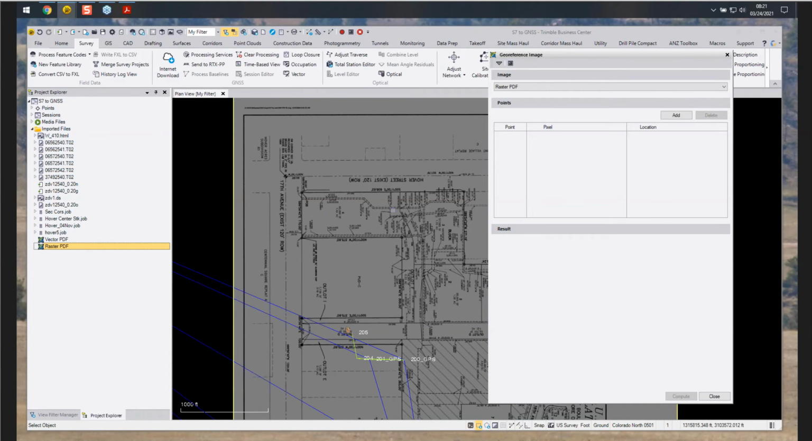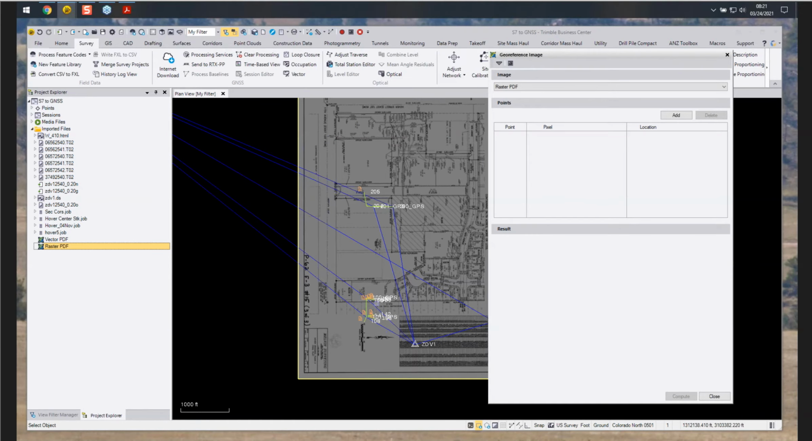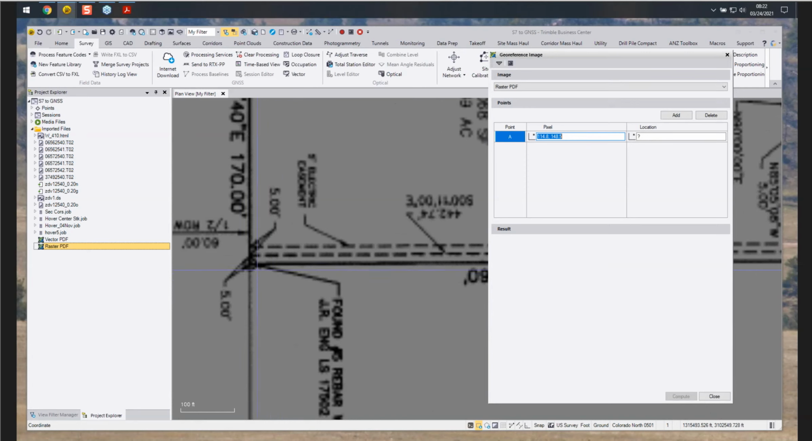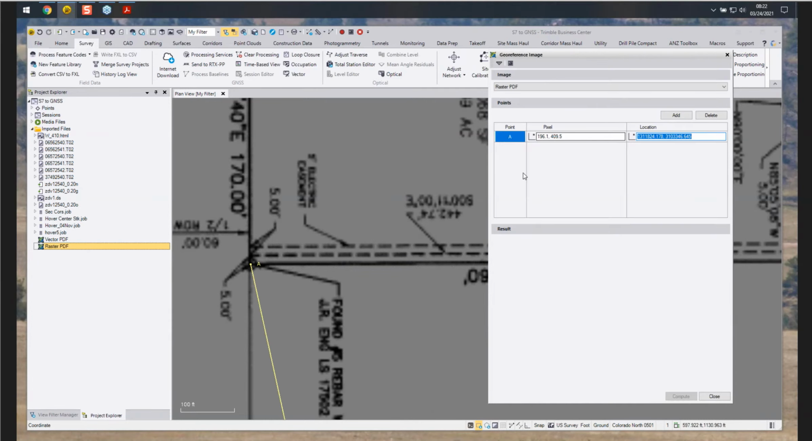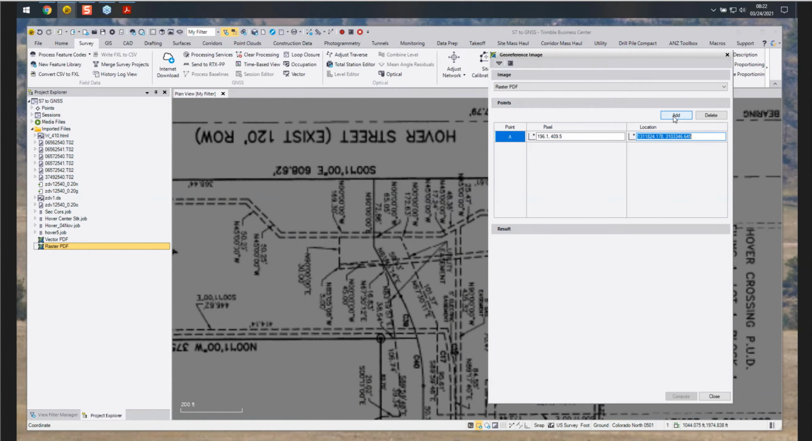So up here is our lot 4, oriented in a different way compared to what our survey points represent. And then we can zoom in, add a pixel, zoom in on our first point location, our pixel. Next, our location, but we know what point that is. We can just right click, point, and then we'll add our point ID. Click OK. And then we'll just move through here. We'll select our next pixel.